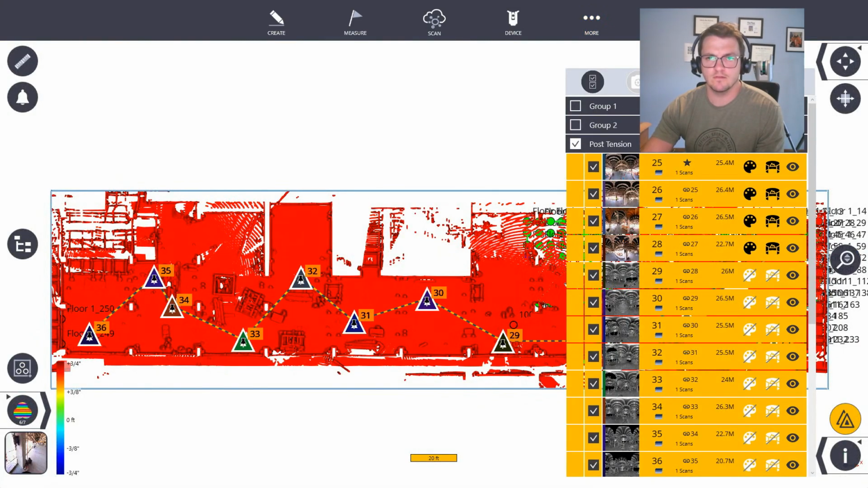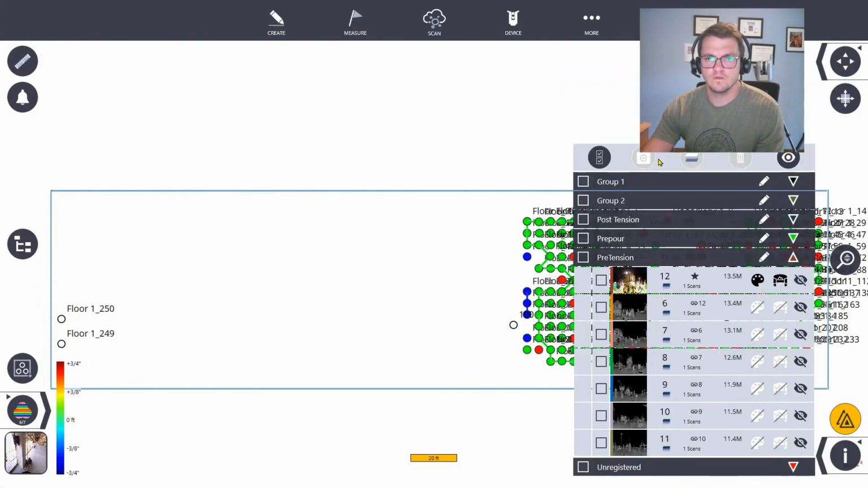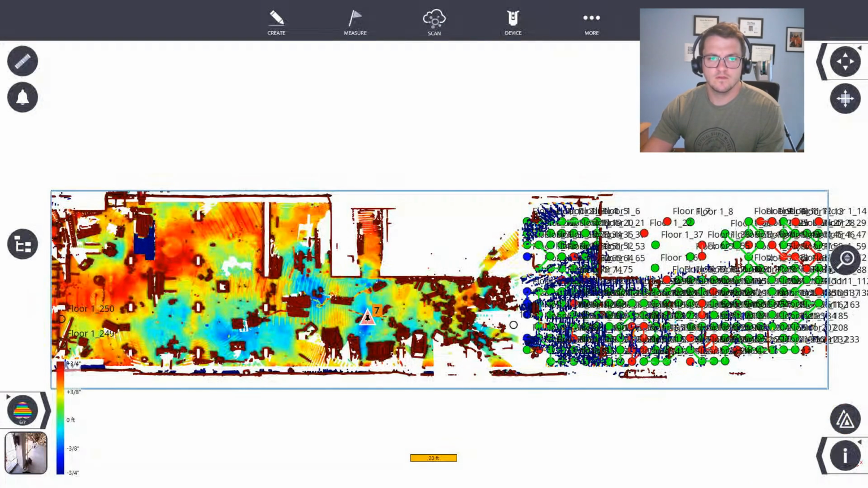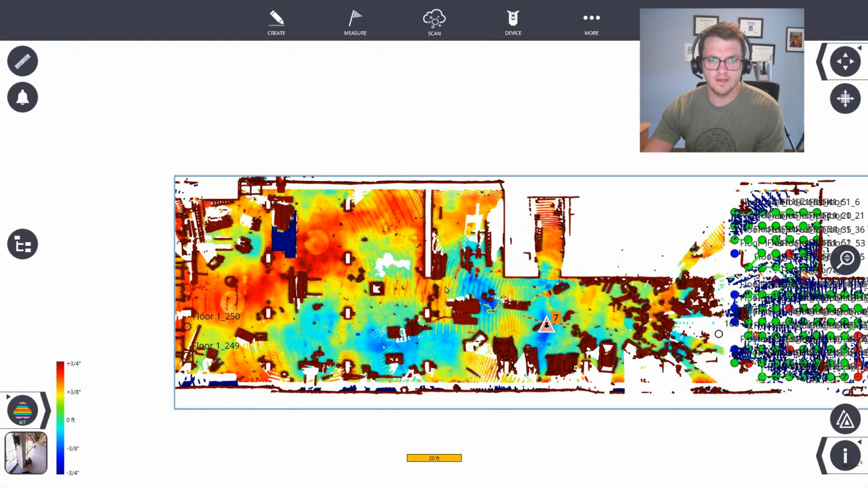I'd want to do that for the post tension and the pre tension. So I'm going to show you what that looks like as well. And then the pre tension, I'll turn that one back on. So you can see we only have this side of that floor, and it is not as bowed because it hasn't been tensioned. I keep saying bow because I know that's kind of what happened.